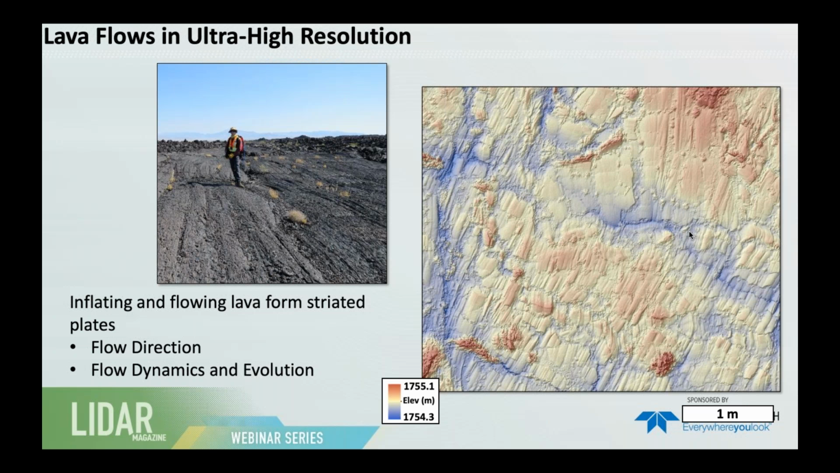So again, if you look at the elevation difference between the lows and the highs, most of the highs here are actually little bushes that are in the scene there. But we can understand to an ultra fine level the morphology of these lava flows and how they evolved, and then using that to understand flow dynamics and the evolution of flows, and back out even more technical data like the rheology of these flows using remote sensing.